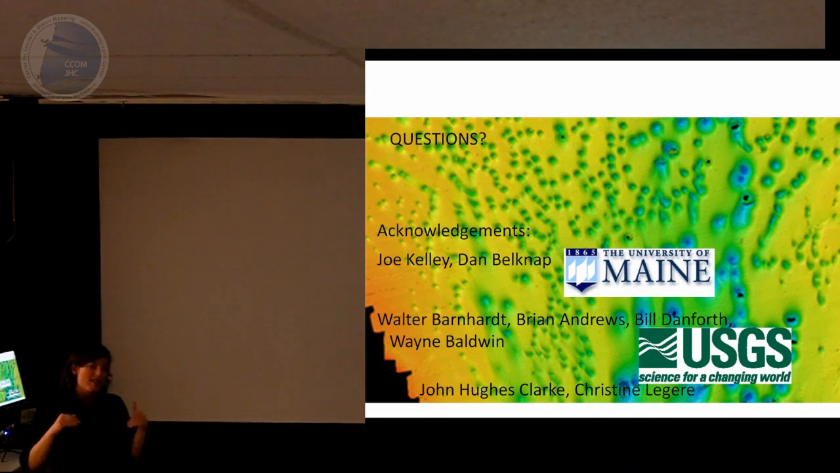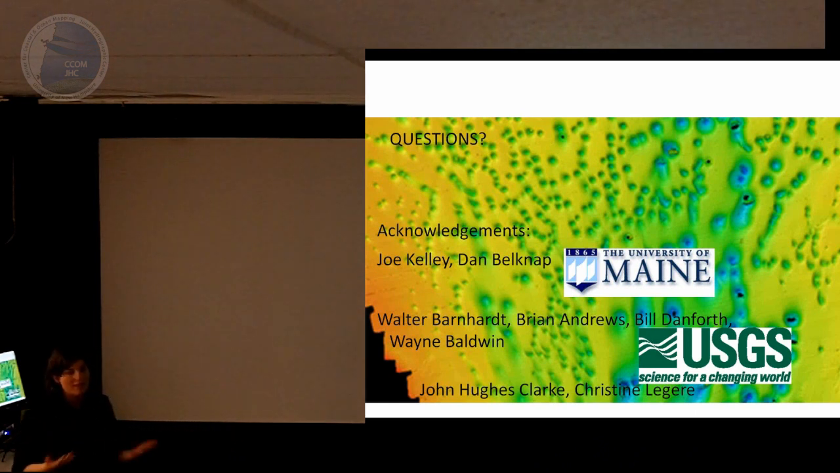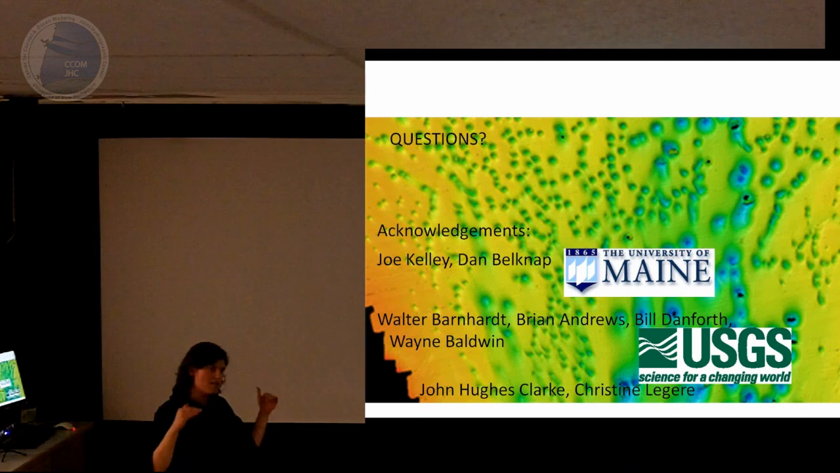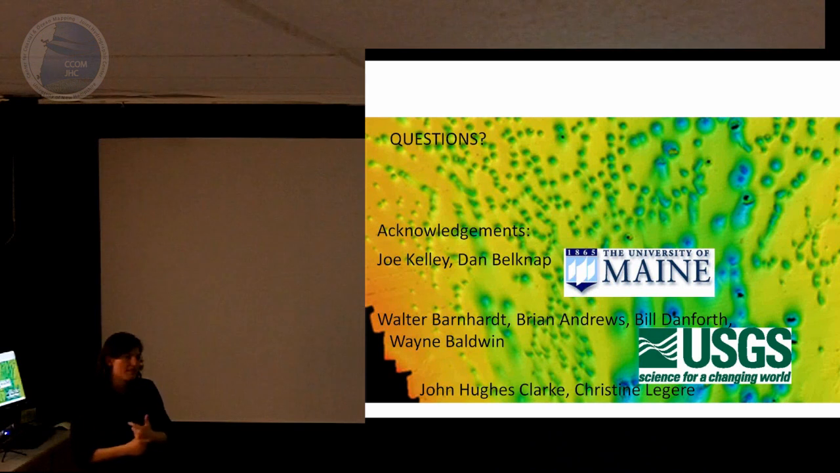I didn't measure cohesiveness, but I measured undrained shear strength, and the strongest value we got, 7 kilopascals, was taken on a pockmark wall, so a core on the wall, which could reflect that you've hit more consolidated material that has more strength.